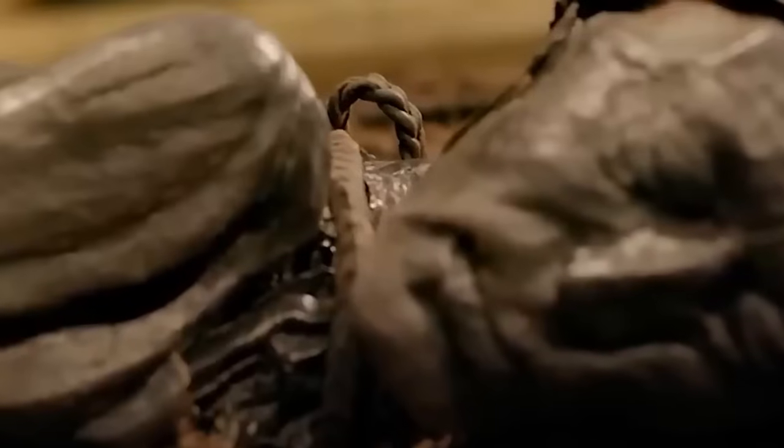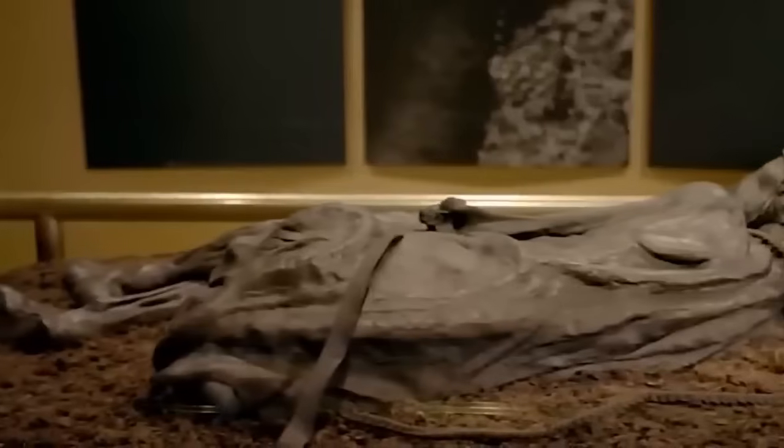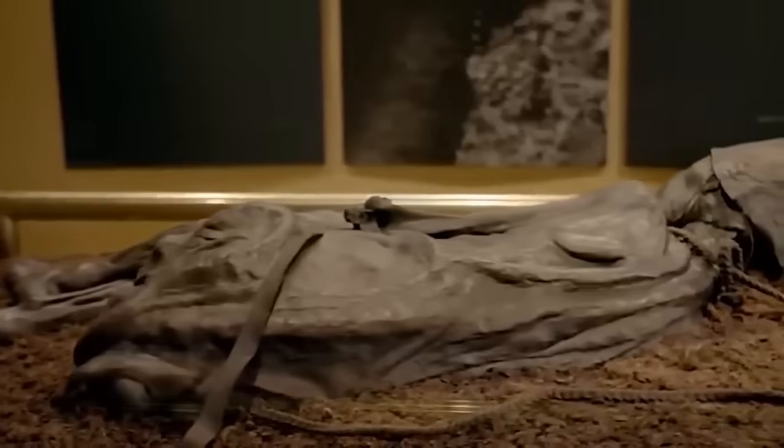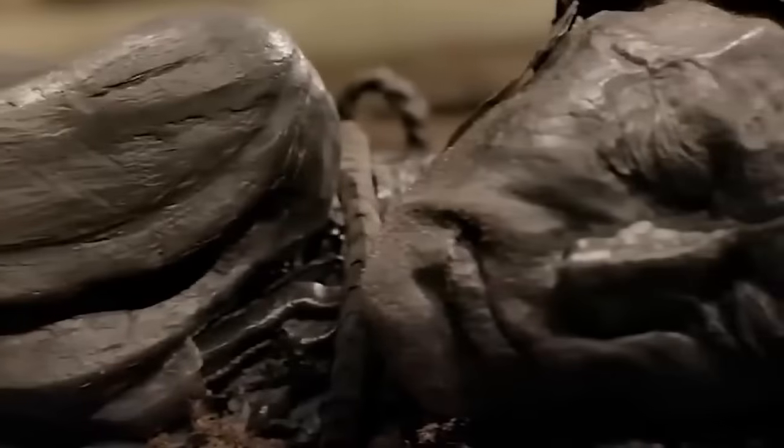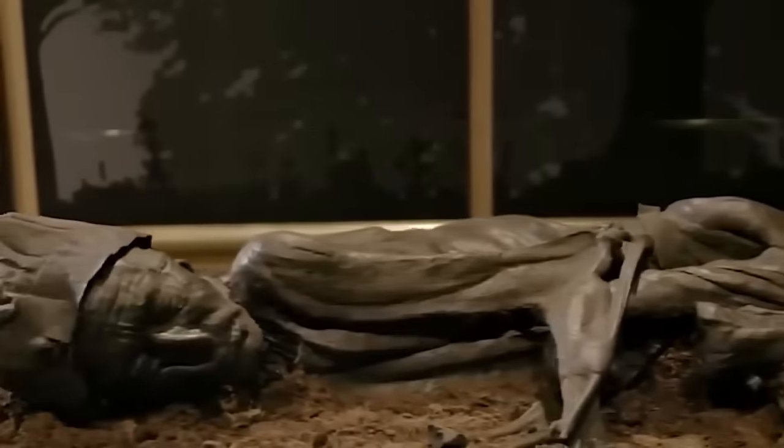Found deep in a bog with its neck tied with rope, the researchers were able to determine that the corpse had been hung. For what purpose, no one knows. But one thing they do know is the last meal he had eaten before he was put to death, which turned out to be porridge and some fish.